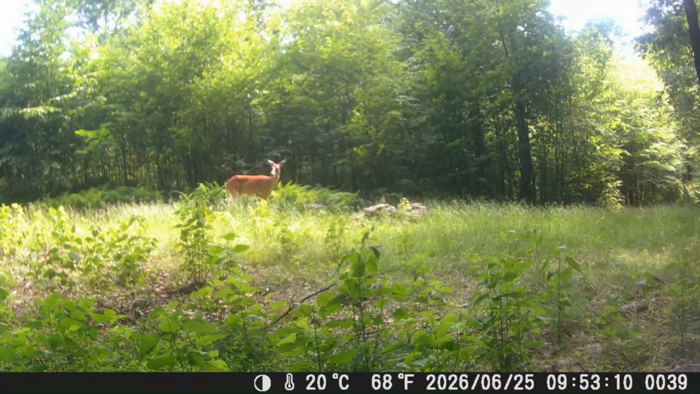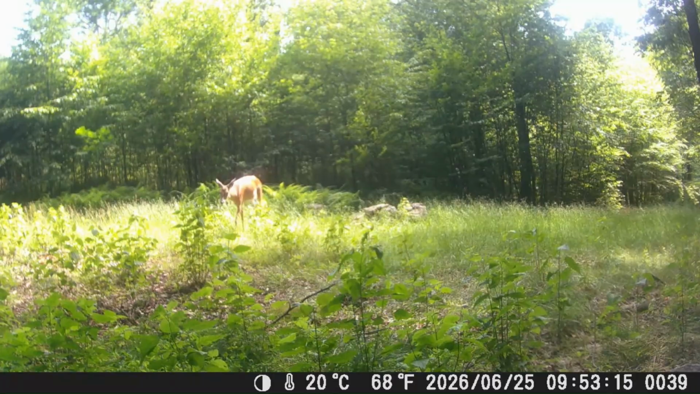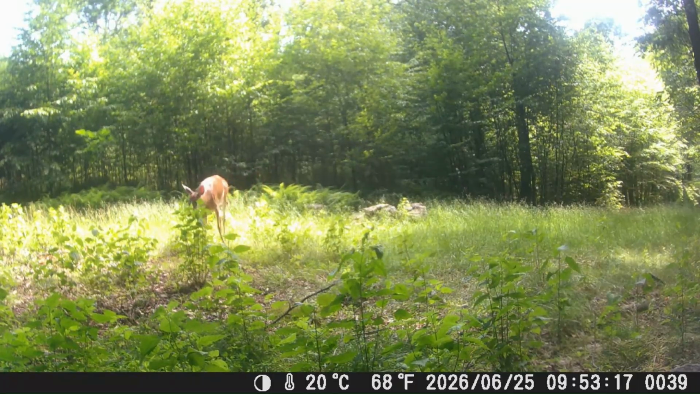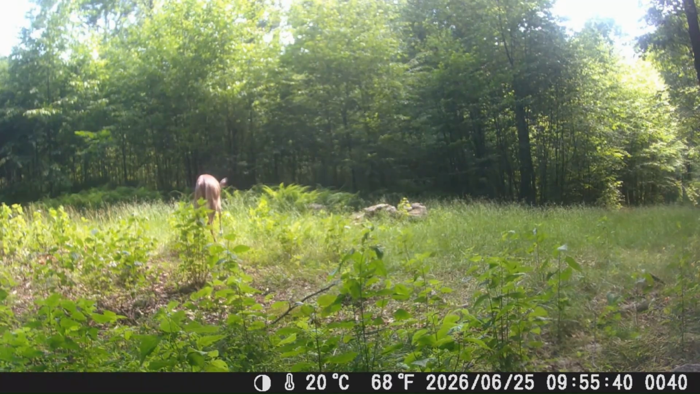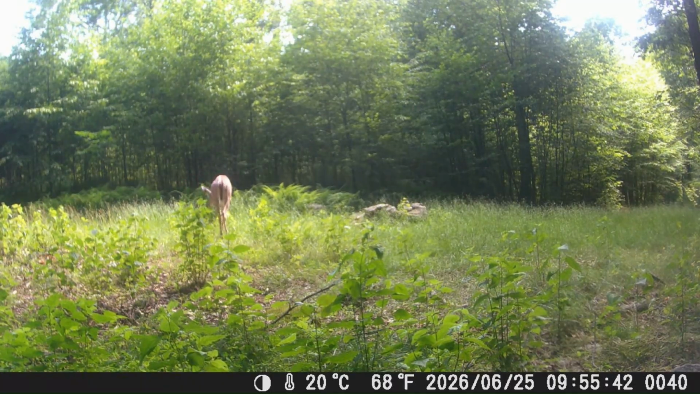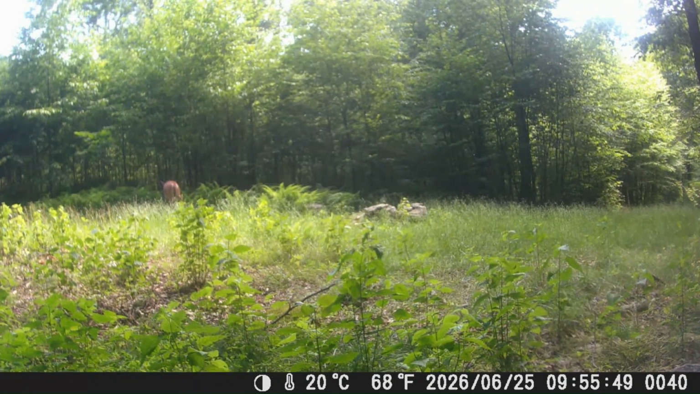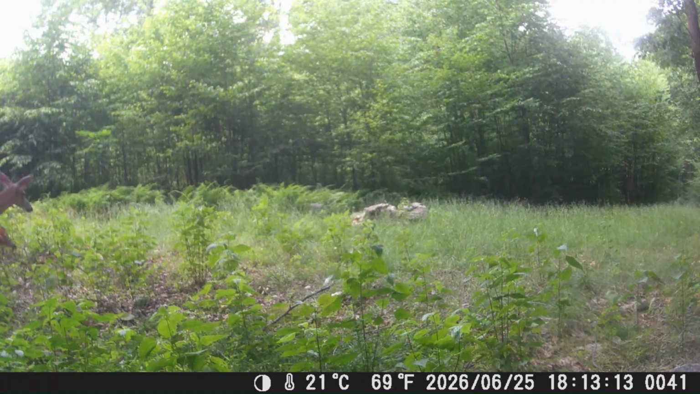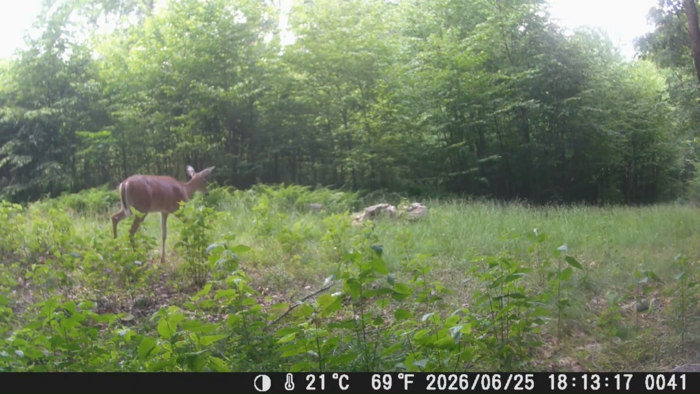The young fawn's got to do the running around, and it's really fun to watch two of them running around together like that. Going to zoomies, as Jimmy Houston calls it. We got a doe in here, probably the same one again. We got them both together again.